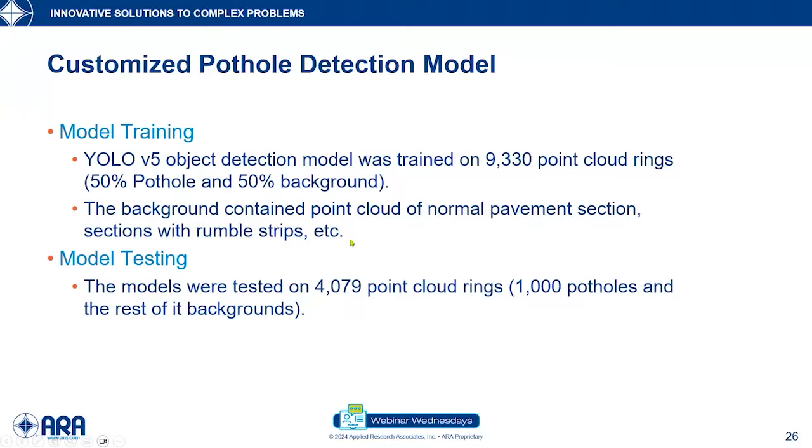Once the model was trained, we tested the model with approximately 4,000 point cloud rings. In that case, we intentionally mixed the test data set with 1,000 pothole LiDAR rings, and the rest of it was background.